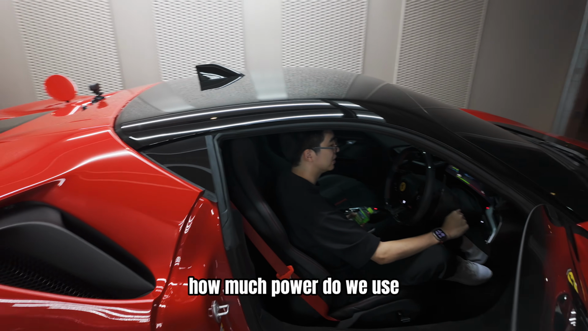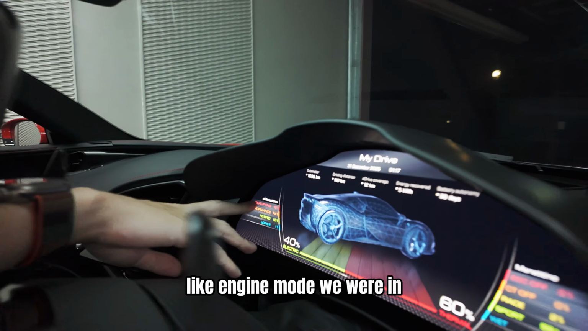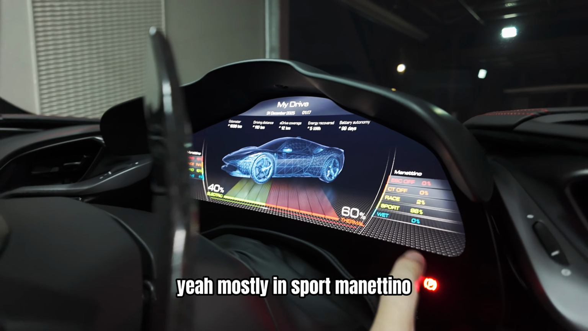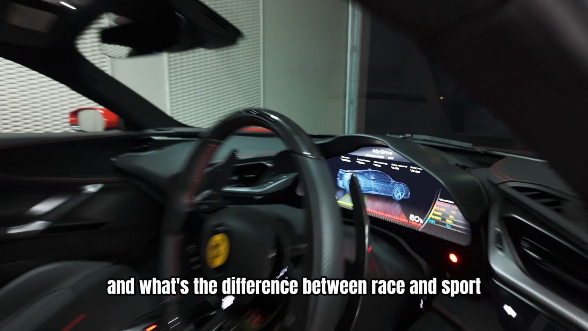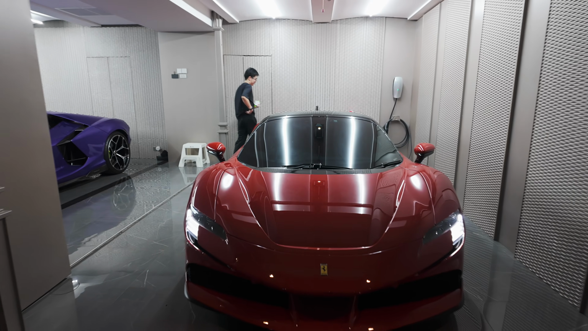How much power did we use? So it'll tell you we used 40% electric, 60% thermal. Yeah, what engine mode were we in? So 50%, we were mostly in performance. Yeah. 1% in electric, right? Yeah. Mostly in sport Manettino. Yeah. And 2% in race because I don't want to spin the car. What's the difference between race and sport? It allows a bit more power at the cost of more slip angle.